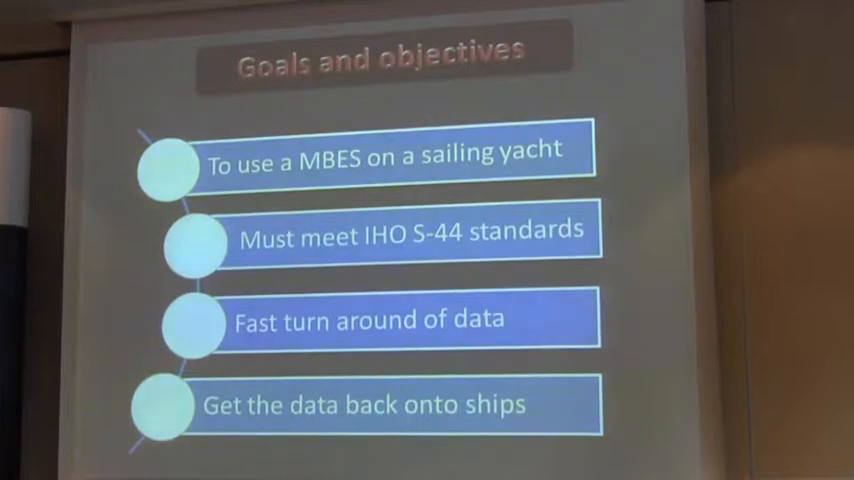What were our goals of the survey? As we've talked about, mount a multi-beam on a sailing boat and do it so that we could actually meet IHO standards. You can't just have this multi-beam flopping around on the front of your boat, right, and expect to actually get quality data if it wasn't mounted rigidly.